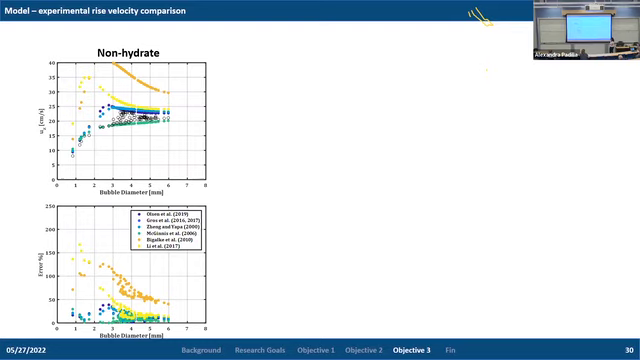However, the McGinnis model in general, for a broad range of bubble sizes, tends to produce the lowest error in the rise velocity estimates. Now, this again is only for the xenon bubble here, but we saw similar results for the different gas types and the different release conditions for non-hydrate coated bubbles.